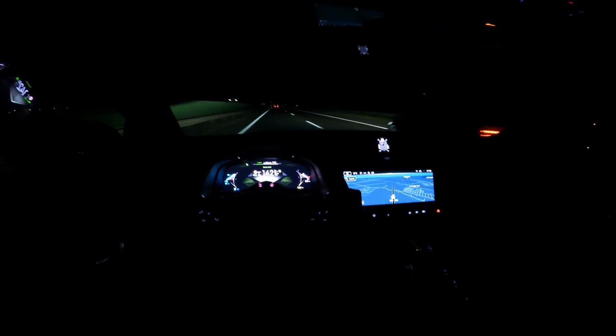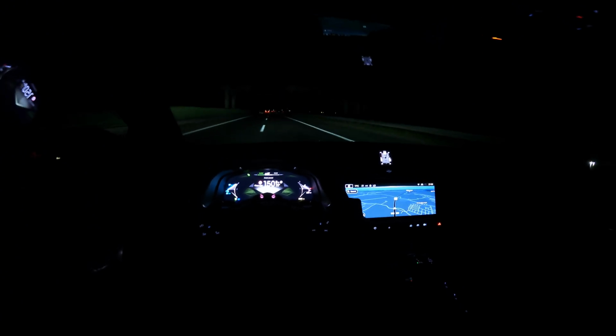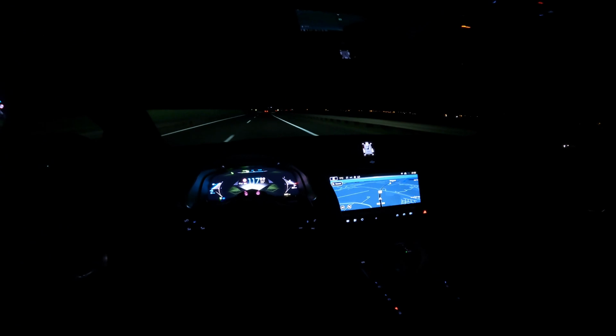By the way, the LED headlights are amazing in person. So we're not going to speed, although Croatians like to do that. Yeah, so you hear the wind noise.